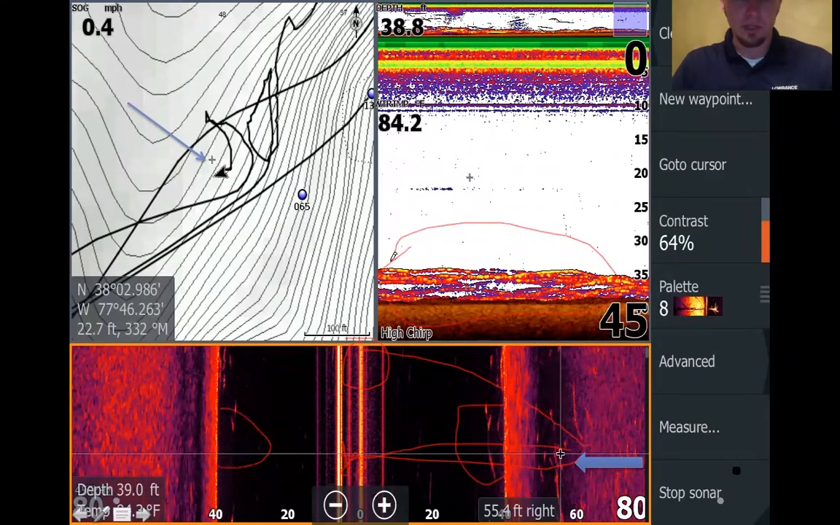But the cool thing, what I like about it, is when I take the cursor and I put it on a fish, my chart will reflect. So if you look on the left-hand page up here, my cursor reflects on my chart screen, and there's my boat position. So what I'll do is touch an object. It freezes the screen on side scan, but I can take the boat and watch it turn all the way around to that object and catch that fish. These are actually schools of stripers. These are not bass, but I still like this screenshot when I was doing a lot of striper fishing.